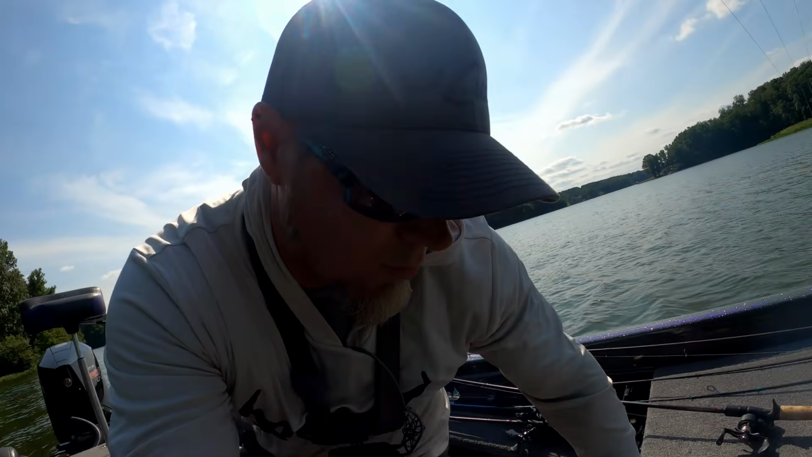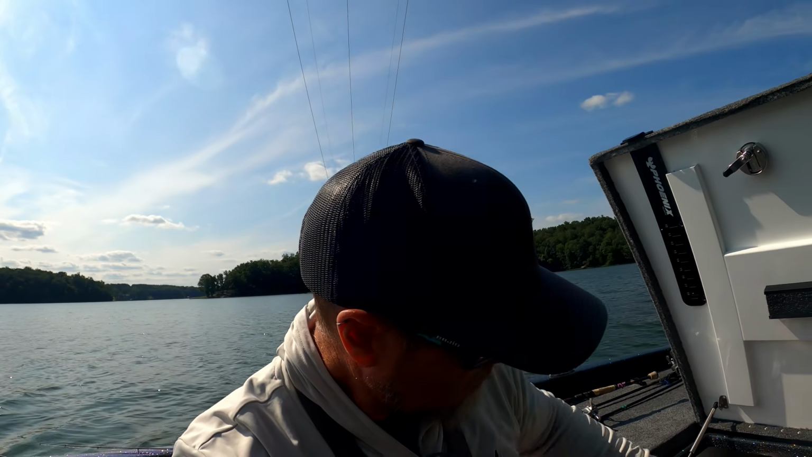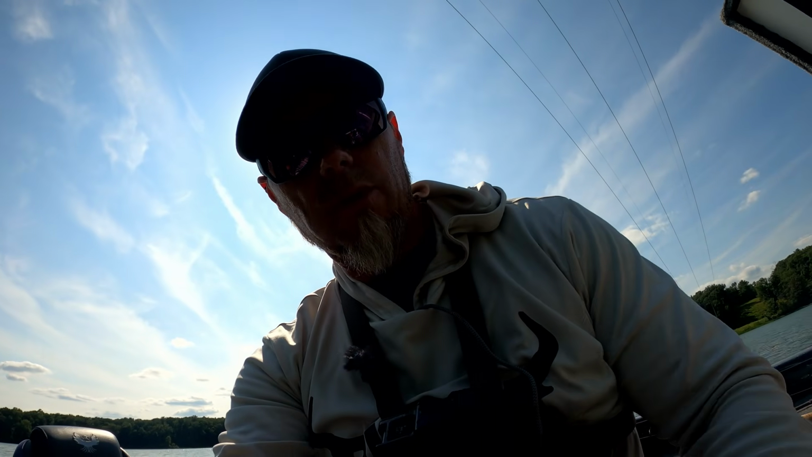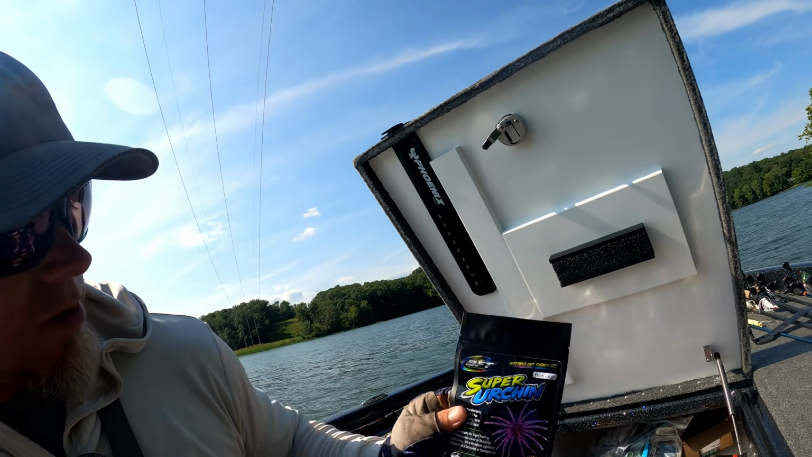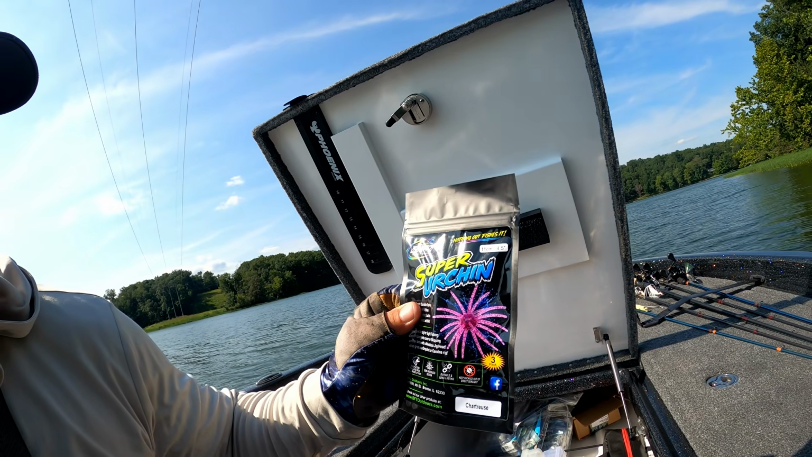I got some new urchins. Let me show you real quick. They're from a company in Breese, Illinois, called BFT. Everybody's making an urchin nowadays, and I've been trying some different ones out. The Yamamoto Uni's been really good, but this is a mini urchin. They've got the mini urchin and the super urchin. BFT stands for Big Fish Tackle.